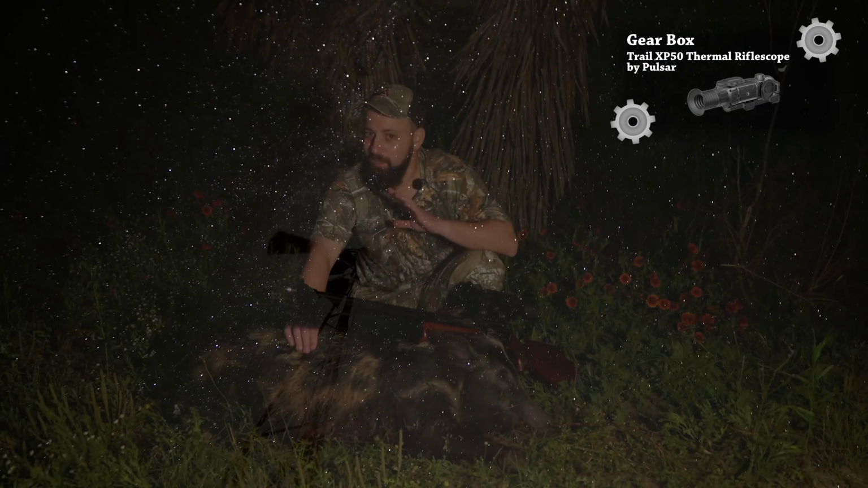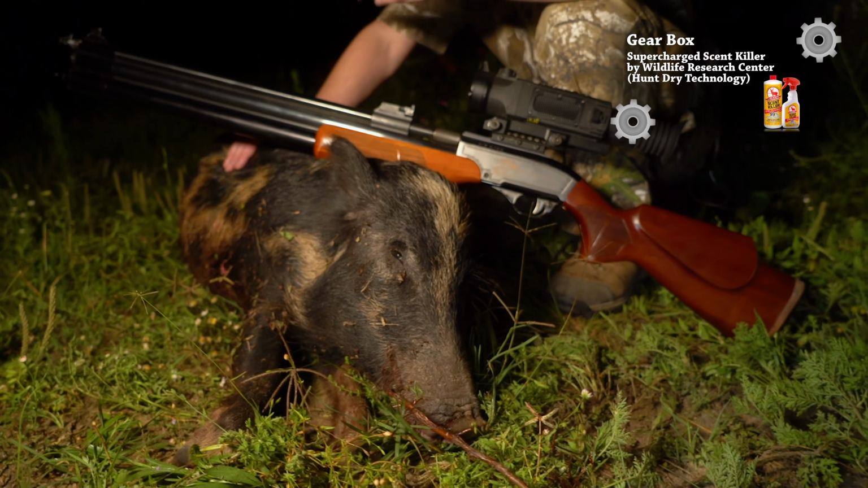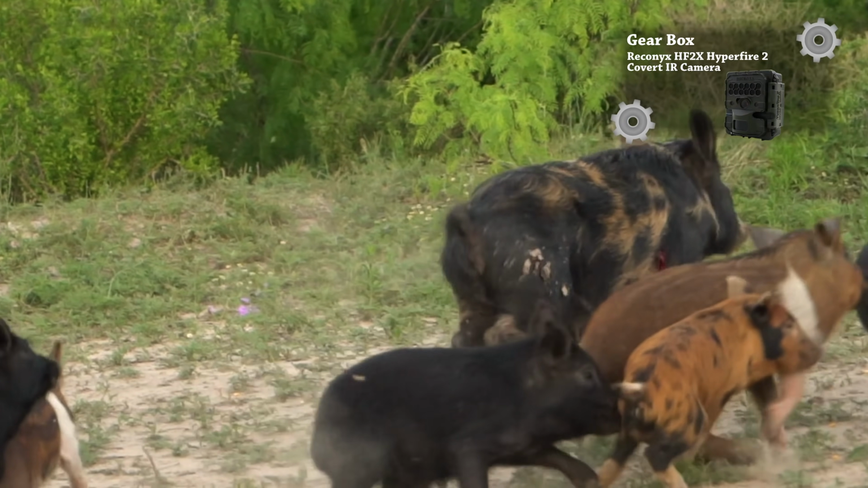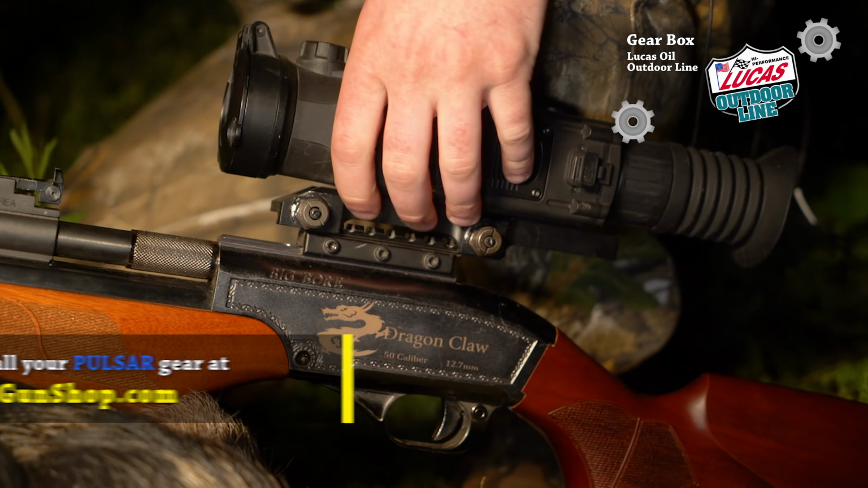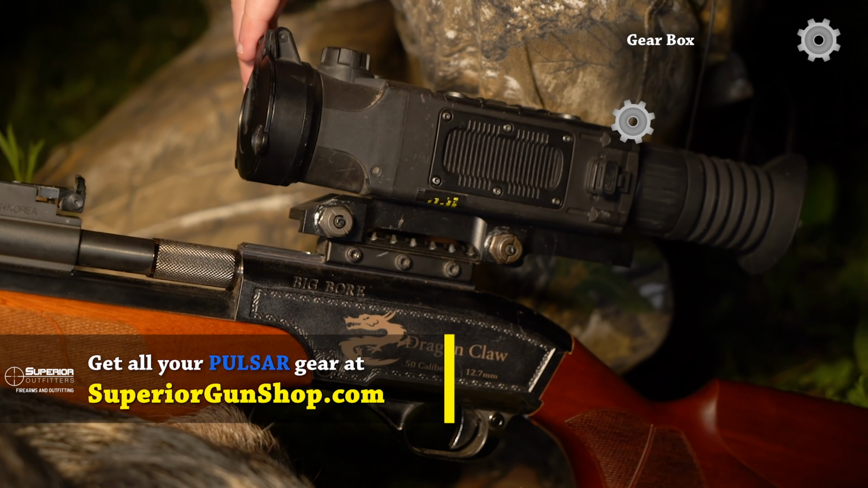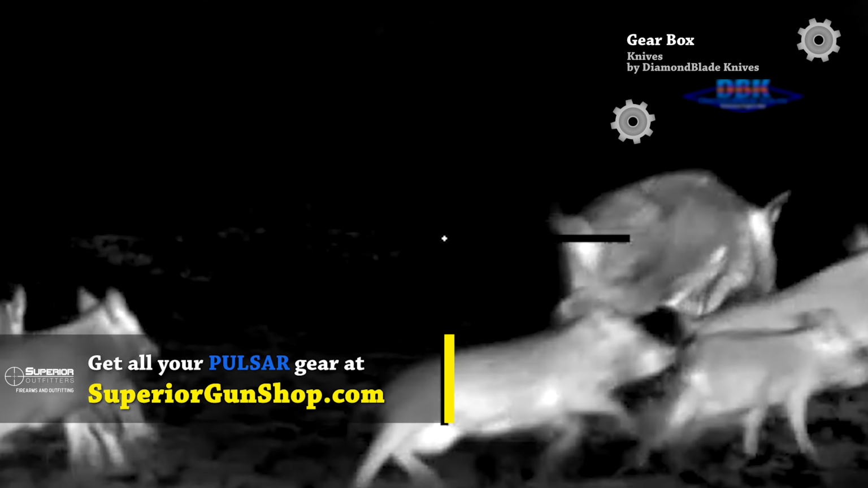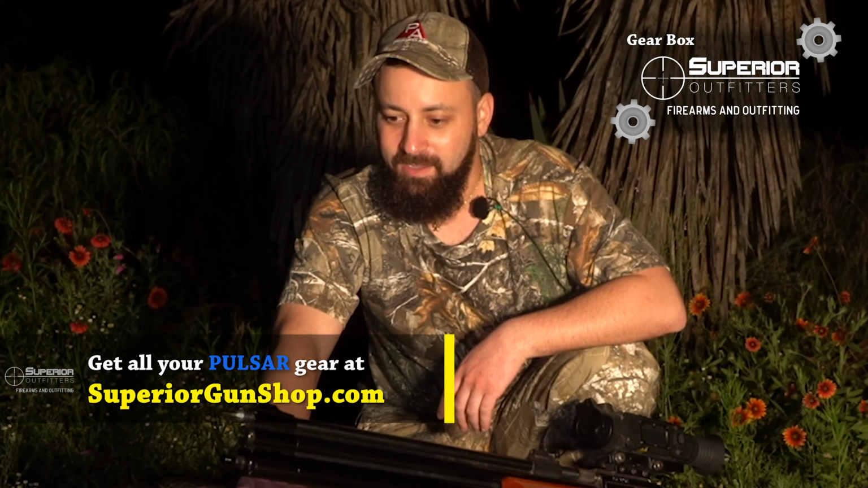All right, took a little doing, really thick back in those woods, but we found her. A really nice shot on her. A lot of blood coming out of this gal. The Dragon Claw certainly did its job, but I gotta tell you guys, first time using a thermal optic, this Pulsar really allowed me to get a nice clean shot as the light was fading, and the Dragon Claw with that air bolt just did its job. I'm super pleased with this. Absolutely awesome experience, and we're gonna go back, eat some dinner, and get ready for the morning hunt.